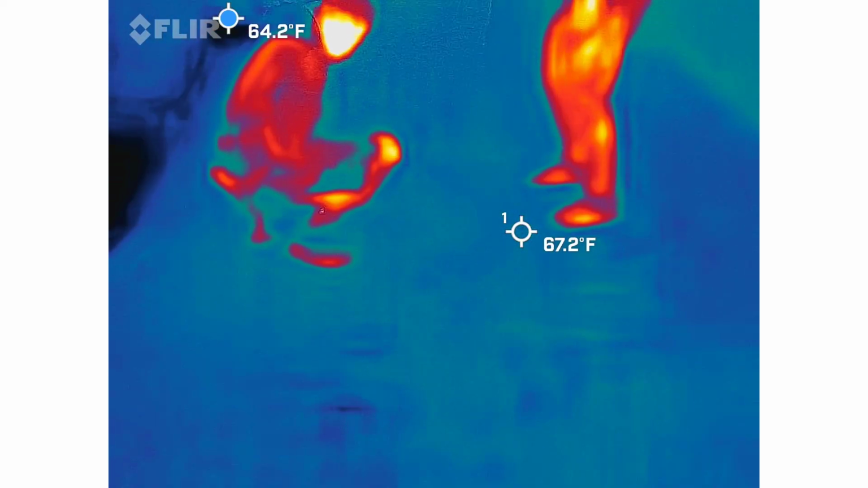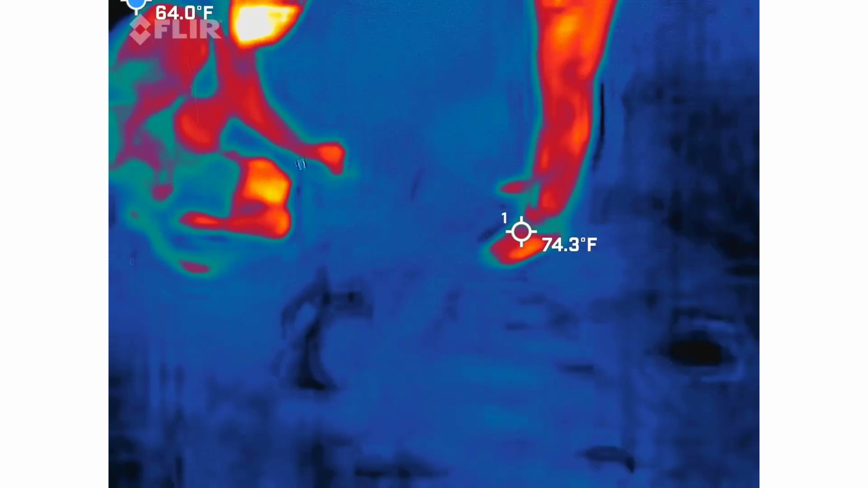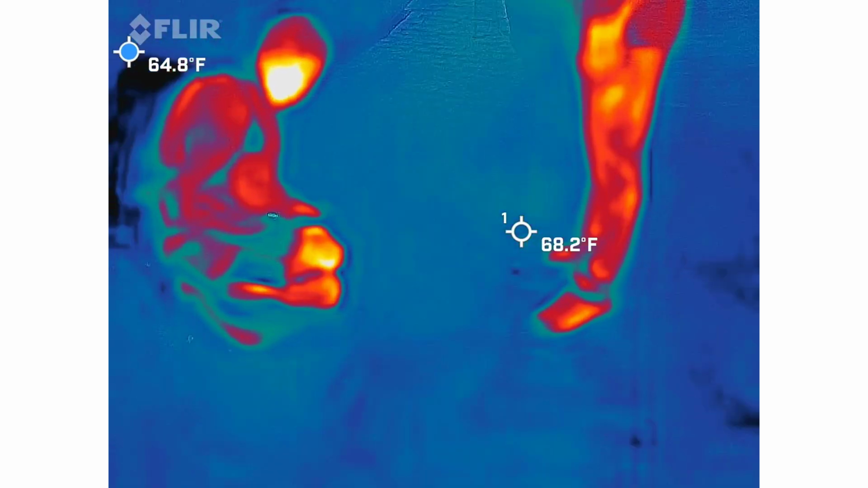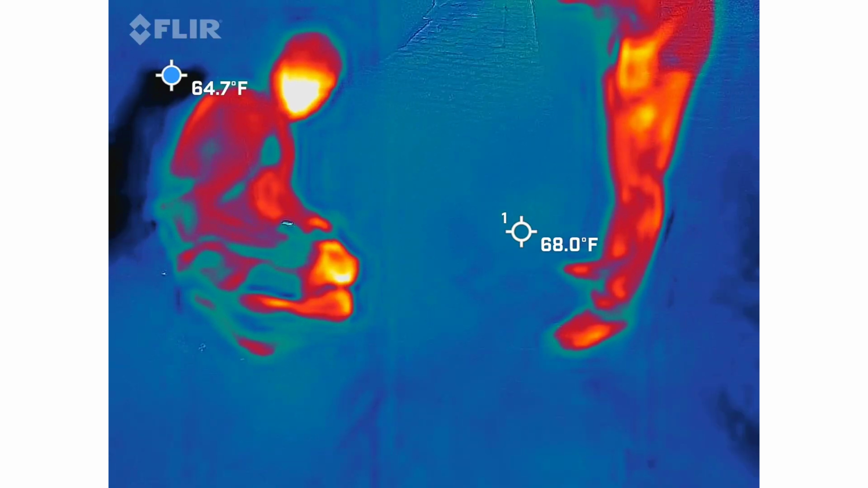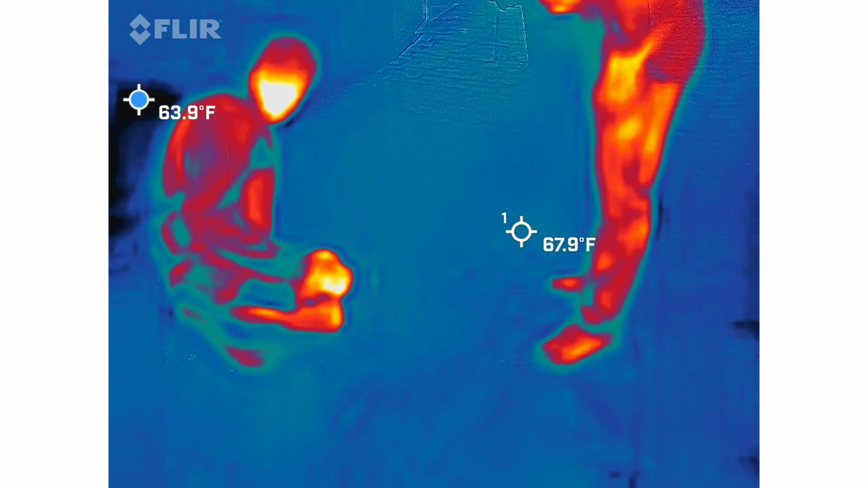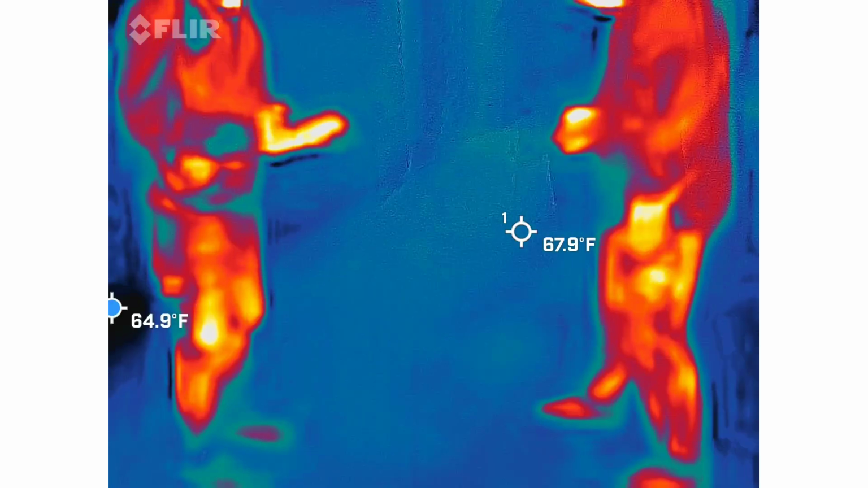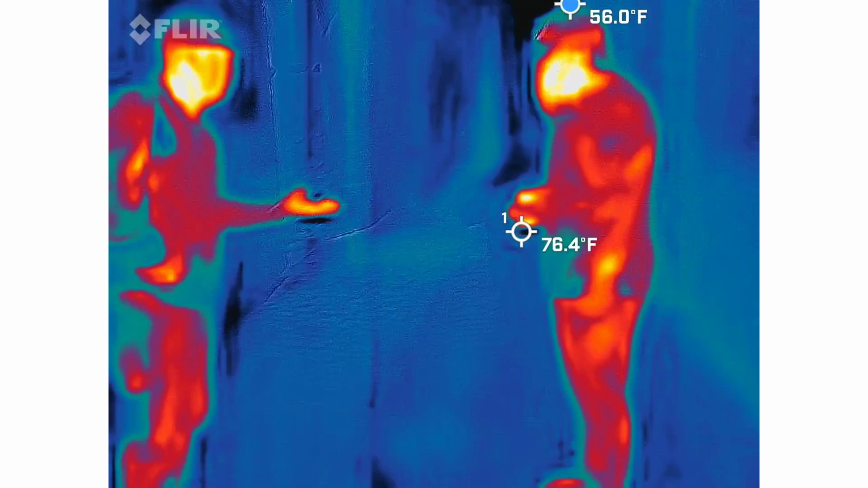And then it goes away. This is a location where none of that should be going on at all. I would expect that 1.1 just because it's coming from the earth.